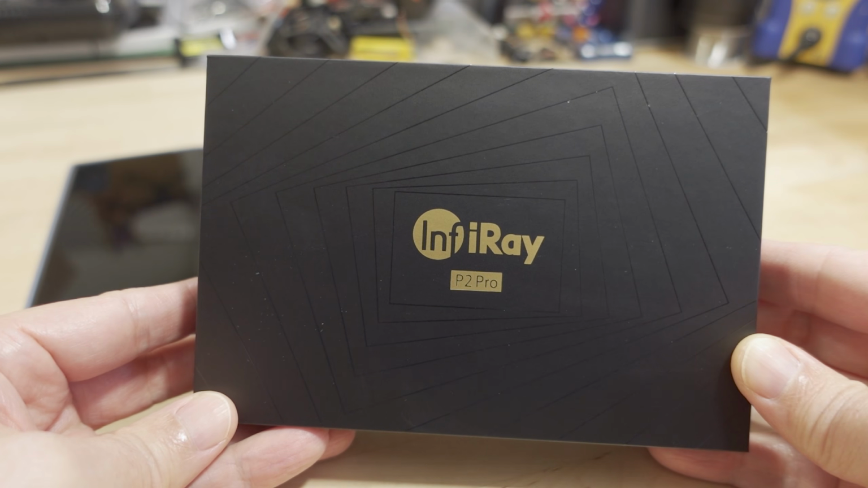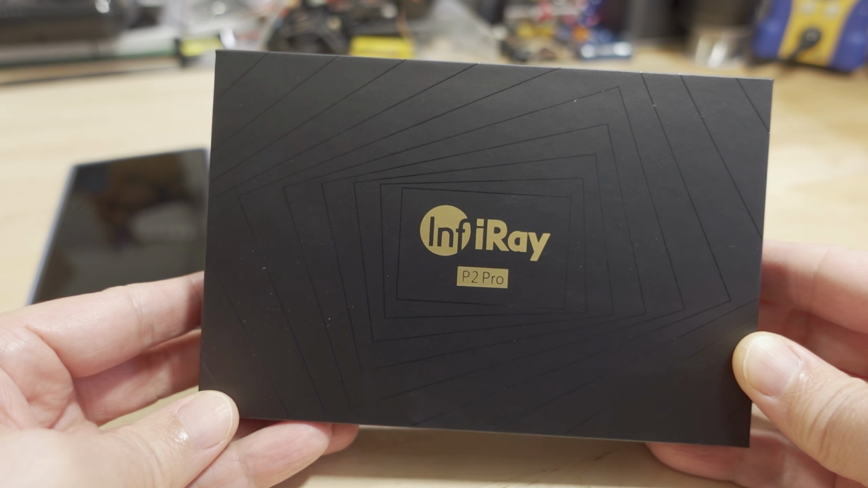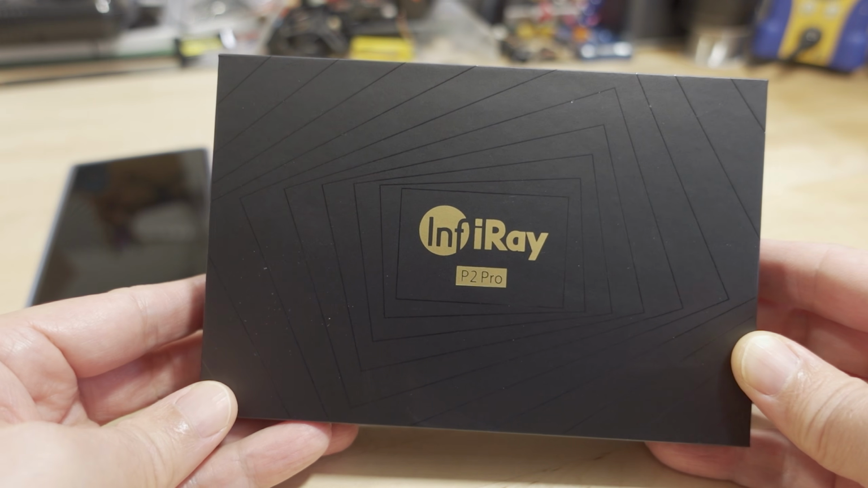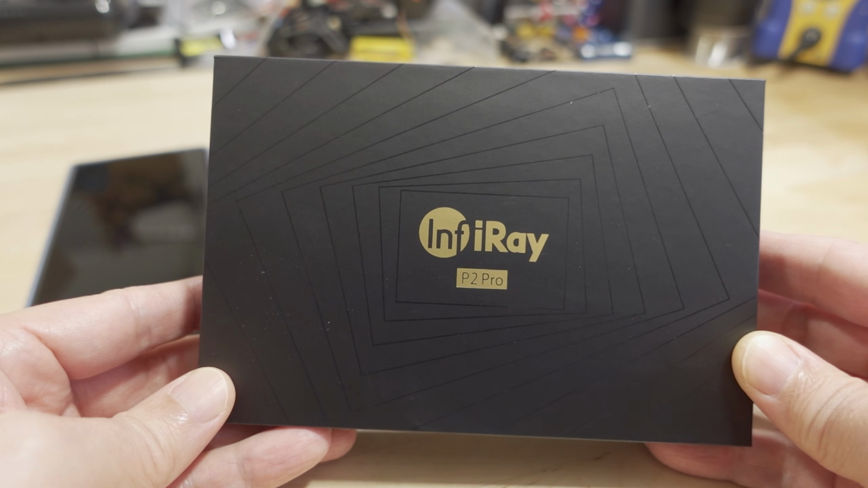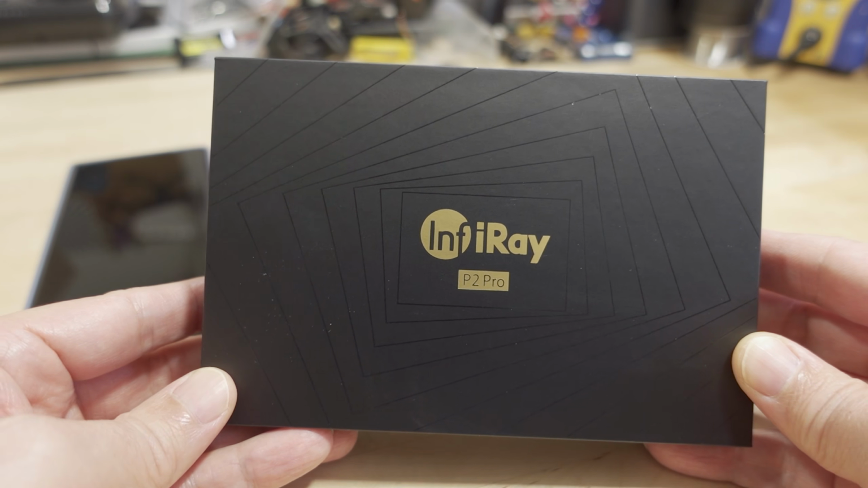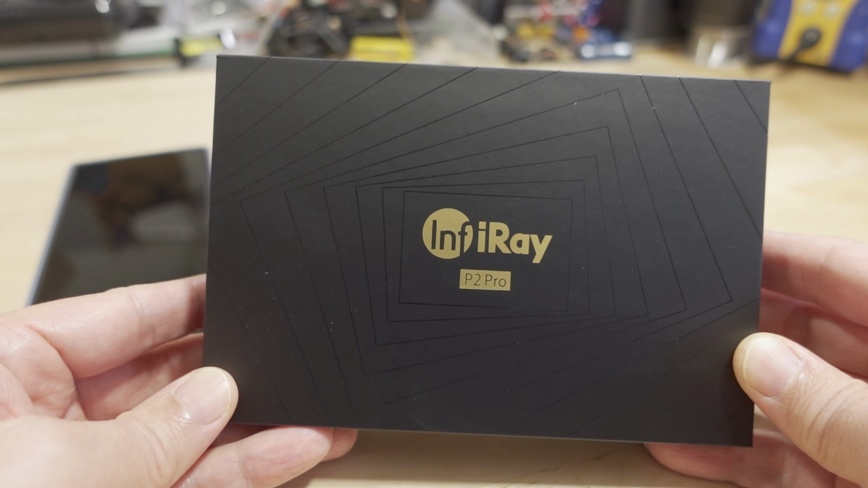Alright, so we're checking out the InfiRay P2 Pro. This is a thermal camera add-on for your smartphones, and in this case this is the Android version. They do make a P2 Pro for iPhones as well, but that has a different connector, so you have to make sure that if you are interested in this camera, you get the one for your correct phone.